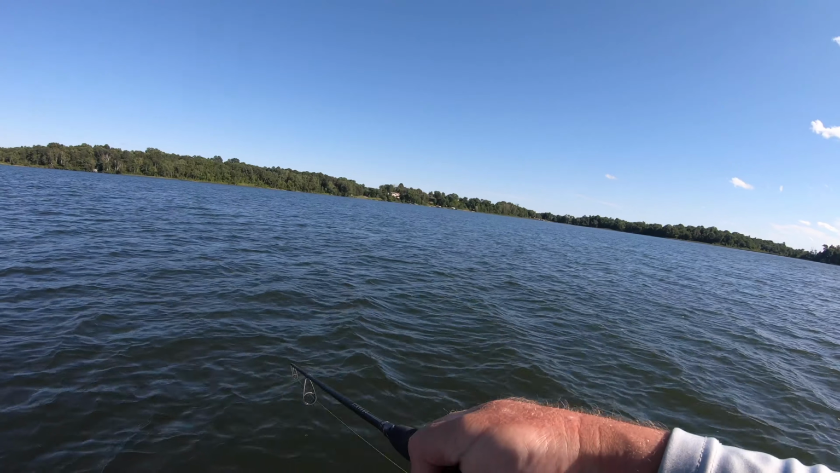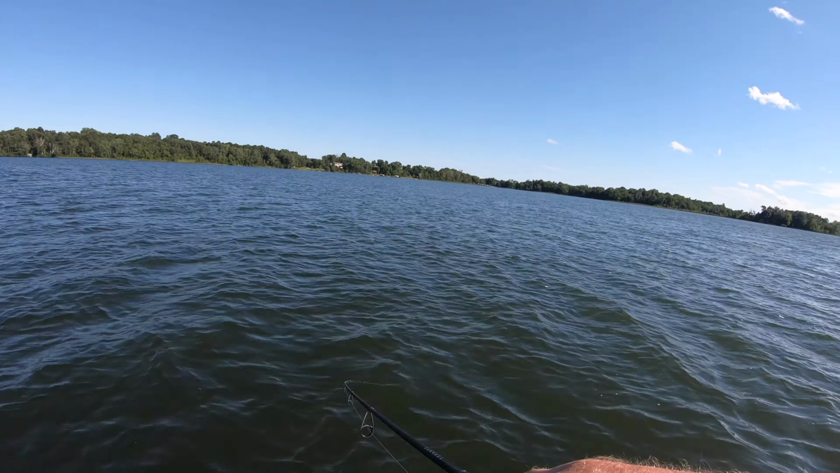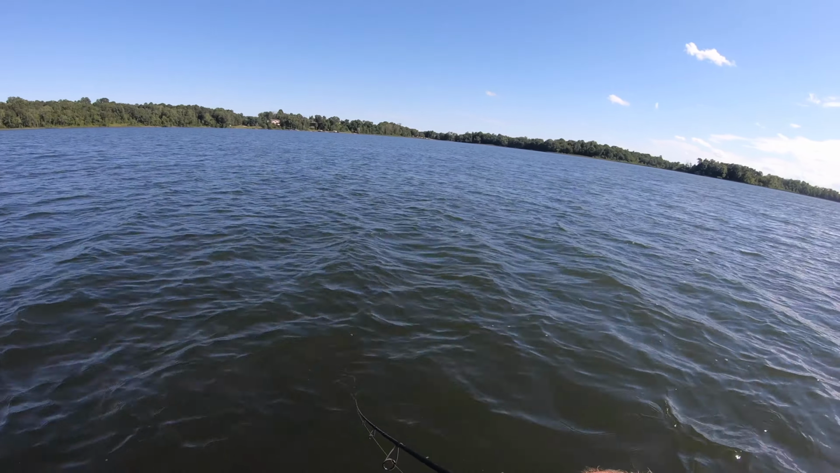That patch is only the size of my boat or less, but I think the key is having a weed clump on each side of it.